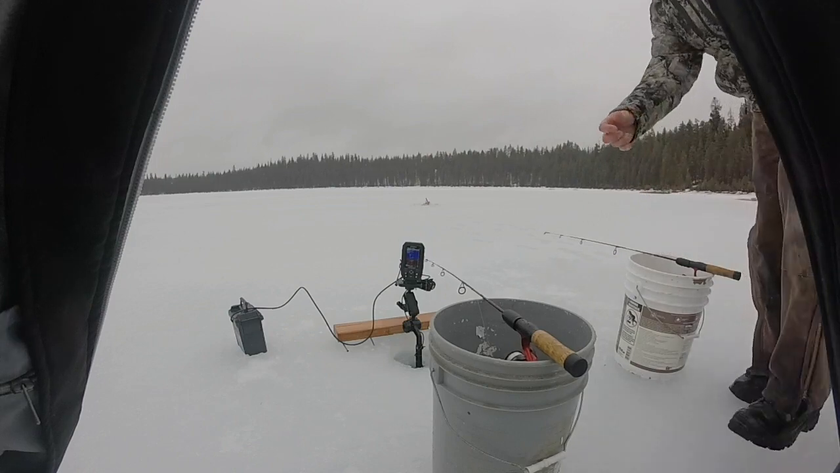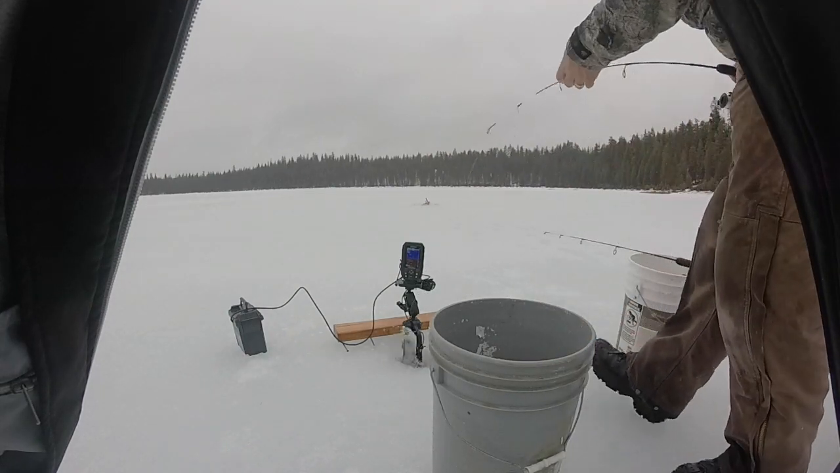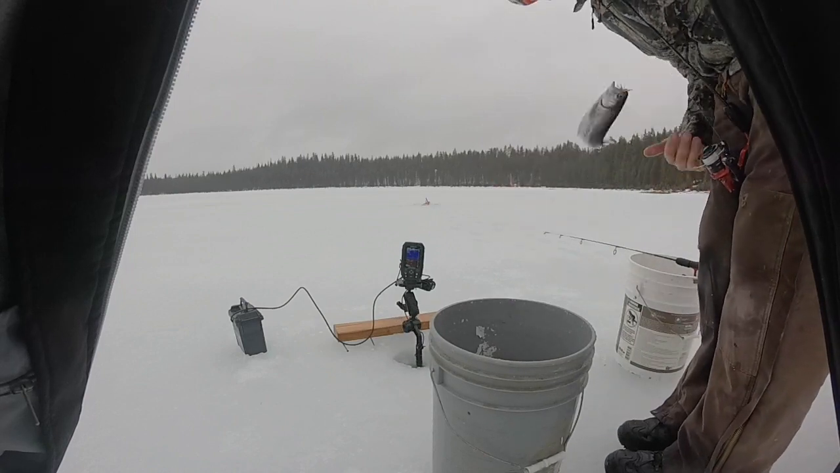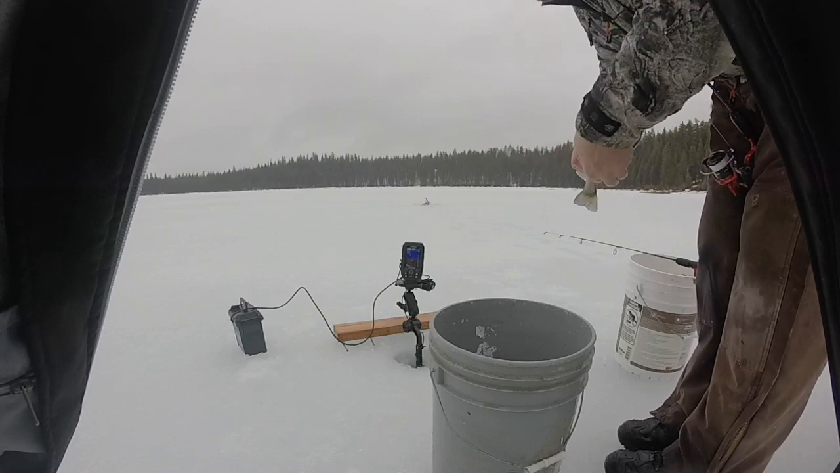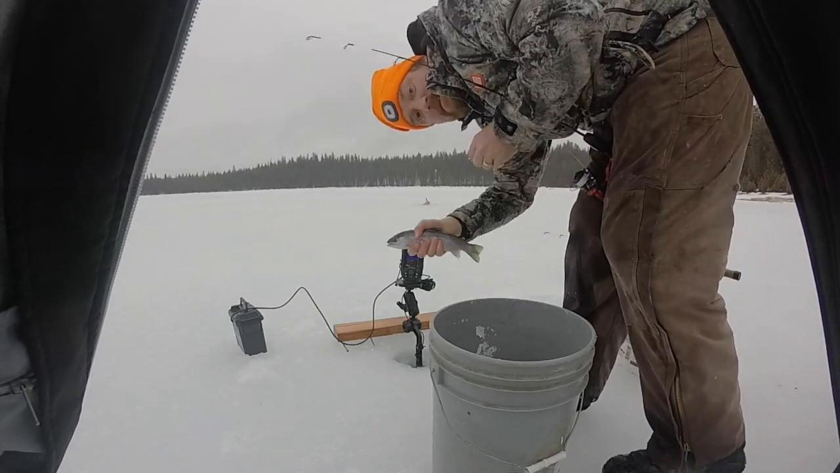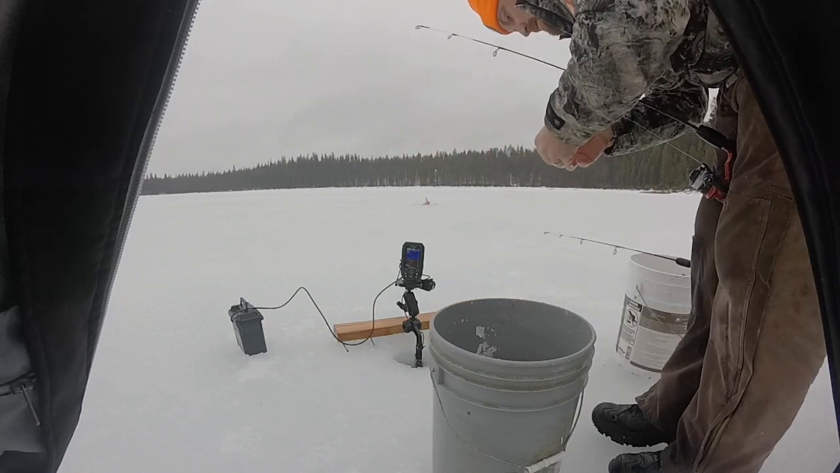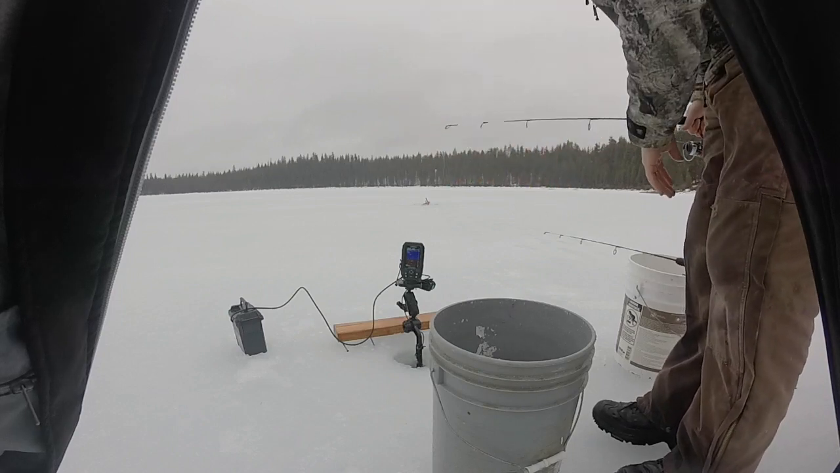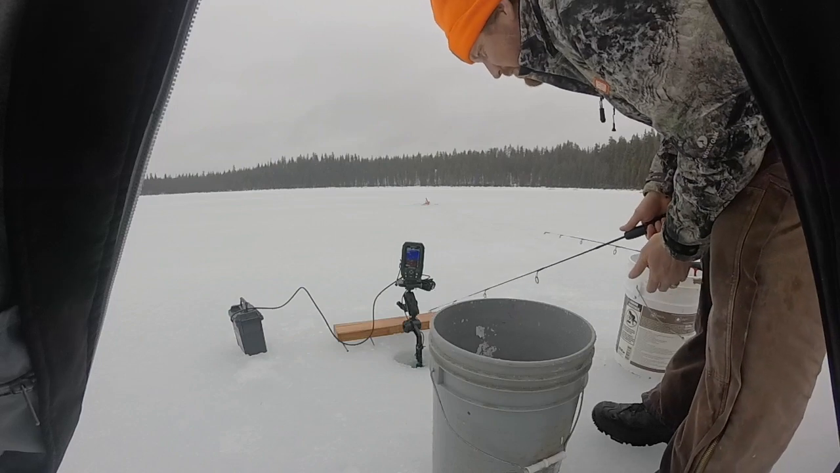The shallow one. Woo! Down it goes. Wonder how long he was playing with it. We'll see in the footage.